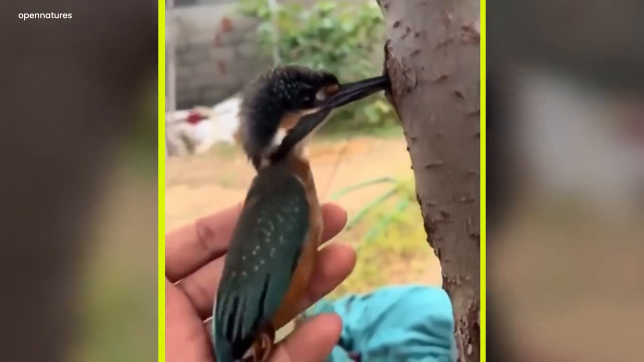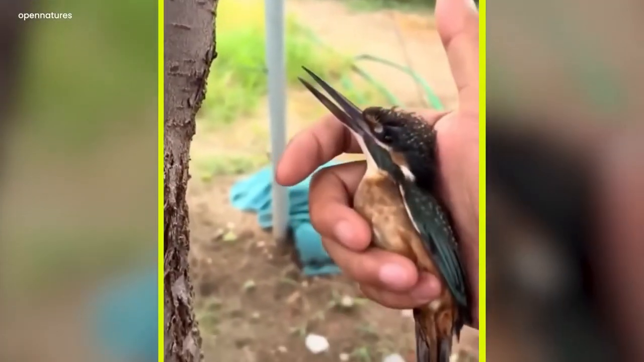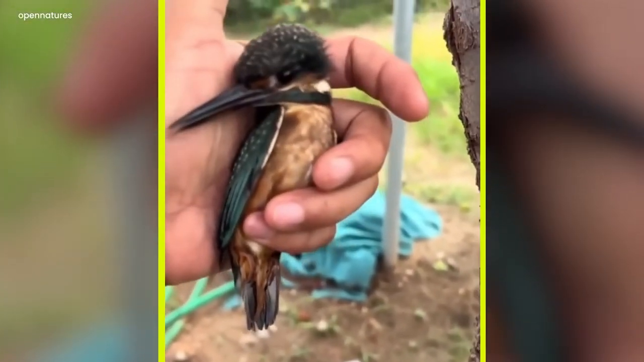But this poor soul might be going through a tough day. However, in no time, the bird was saved by a man. And then it flew away to poke some other trees.